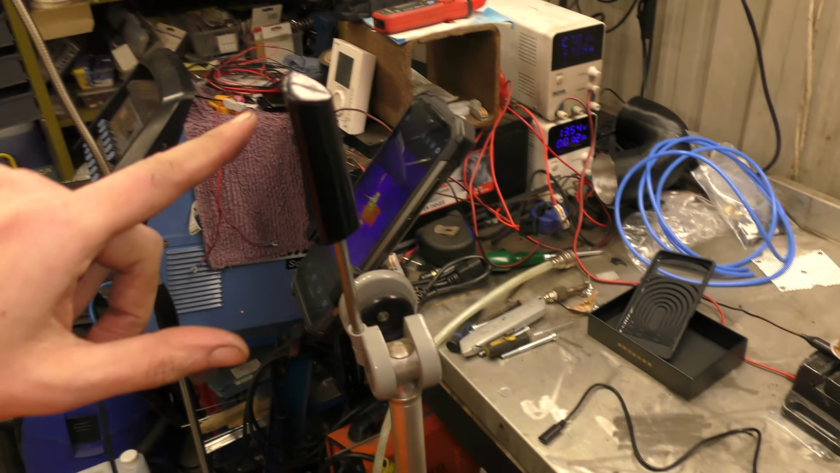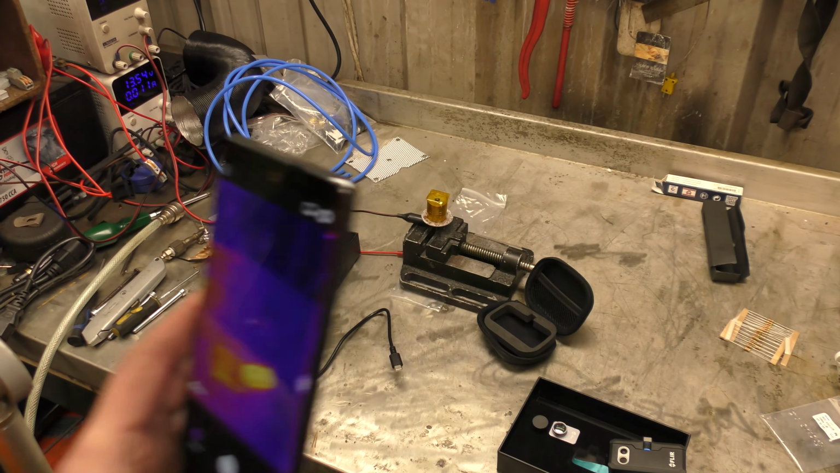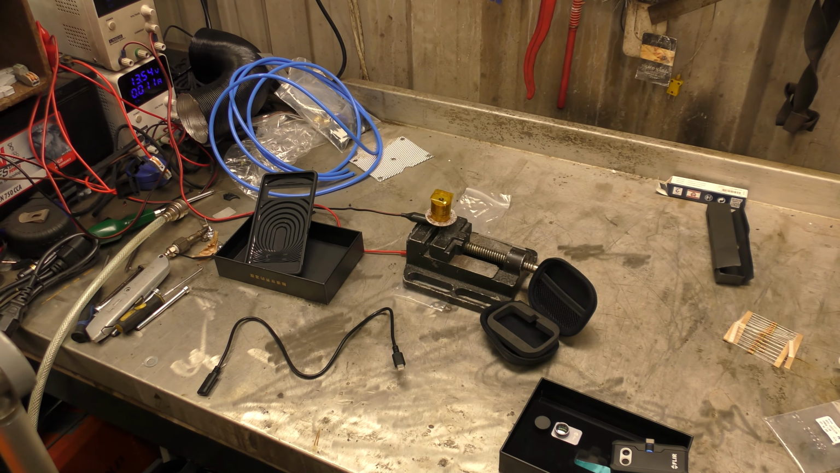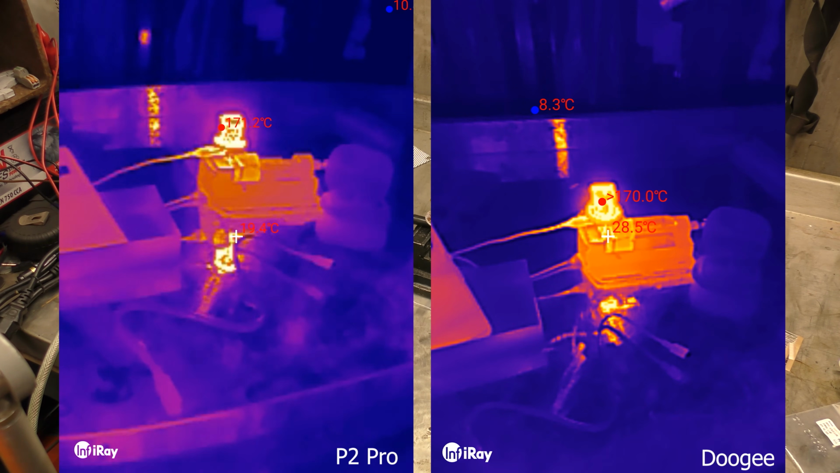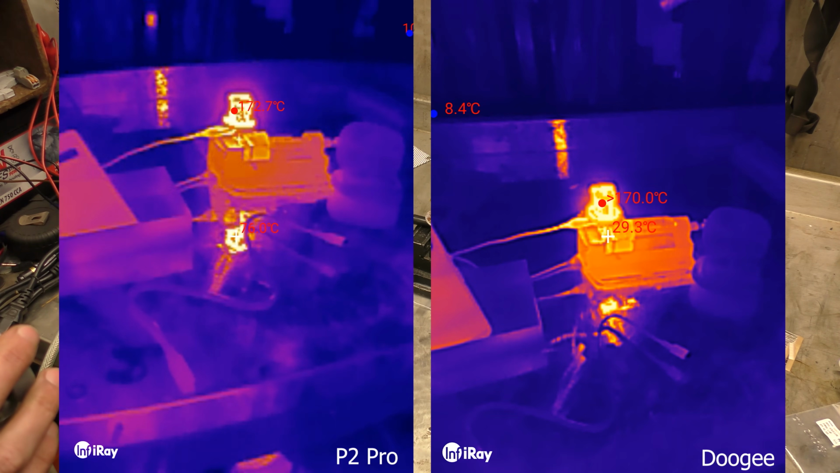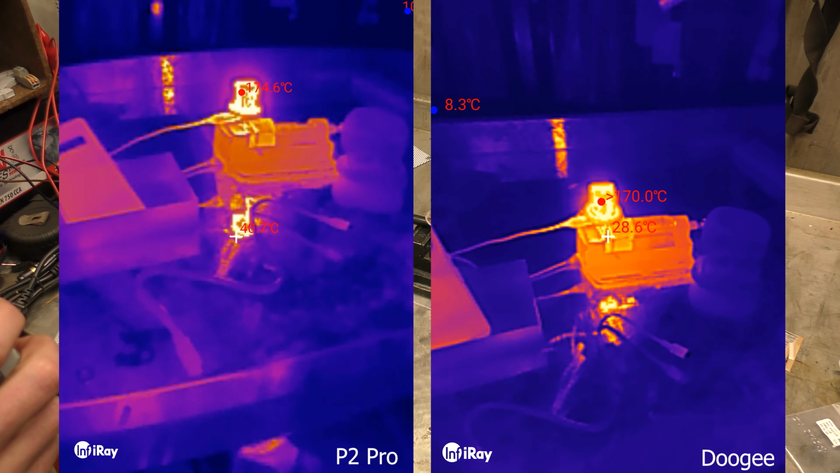So again, I'll put the Doogee phone in the tripod and I'll hold my other phone up next to it and we'll film the heat source from here. So they're both relatively aiming at the same place. Okay, let's make videos. And that and that. Okay. So this is the Doogee versus the Infiray P2 Pro.